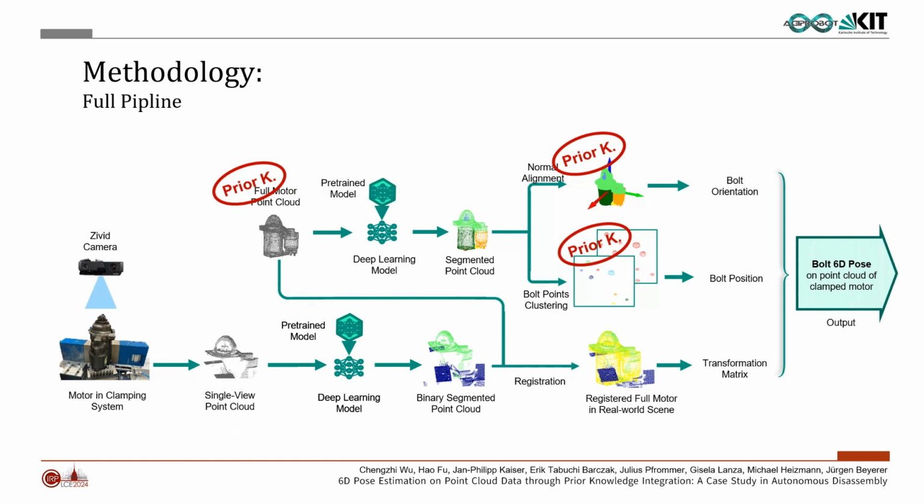The full model point cloud of the starter motor, which is obtained through a scanner, is acquired as prior knowledge in this study. The extra input full model point cloud is first fed into a deep learning model that segments it into 6 semantic parts.